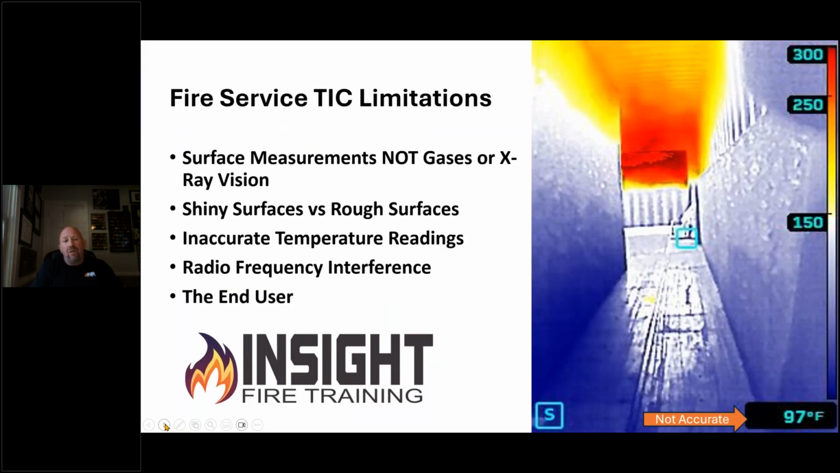Some other limitations of these devices, as I said, they don't detect gases, and shiny surfaces can throw you off, from reflections to inaccurate measurements, whereas rough surfaces, the camera detects those very well due to its programming and settings. And it gives grossly inaccurate temperature readings. And older cameras prior to 2013, before NFPA 1801, may not have the luxury of something called an EMI coding, electromagnetic immunity coding, which can cause radio frequency interference.